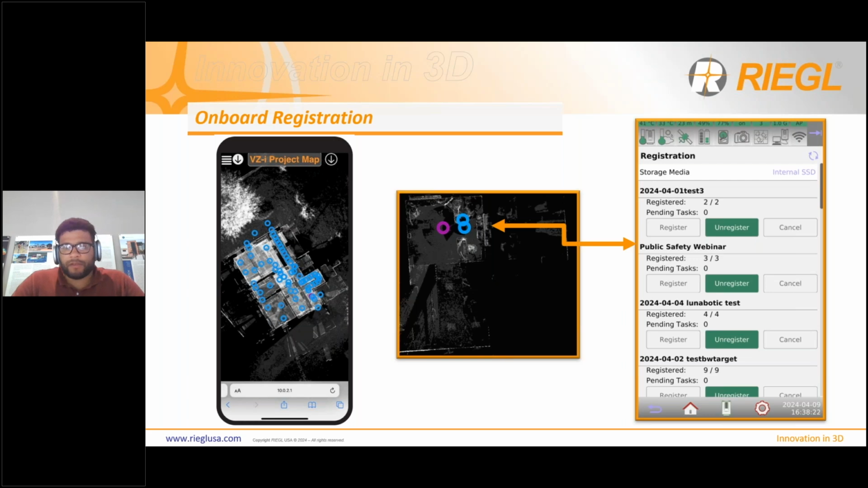There's two computers inside of the 600i. The first one is managing all the data being collected. The second one is taking that data and doing that registration. The image on the far left is the VZI project map. This is a great tool, especially when you're out in the field. So each circular blue icon is a scan position. The purple icon is the latest one, or the most recent scan position registered.